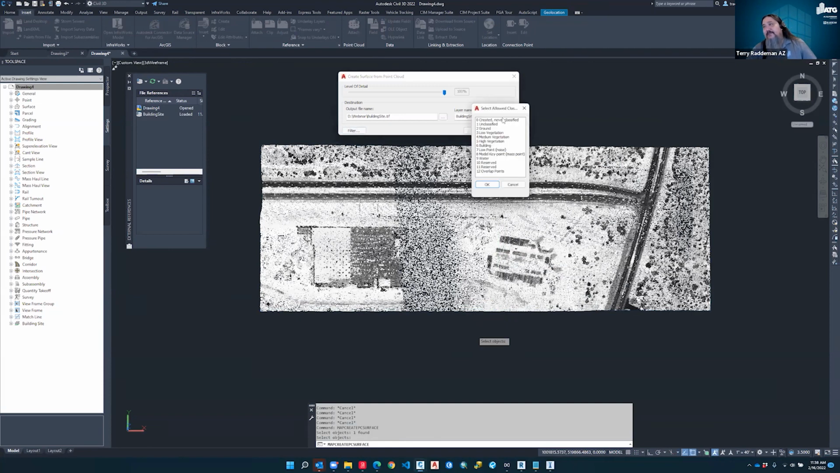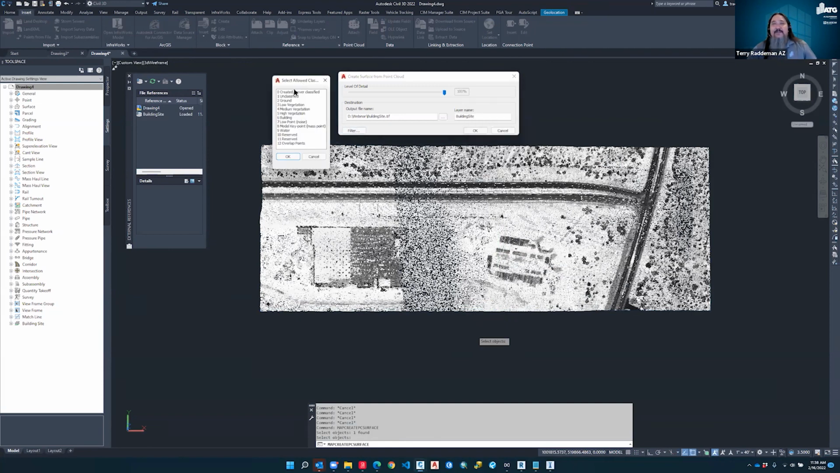So if you look at this filter command, these are standard classifications, if I'm not mistaken. Is that correct, Josh? When you see a classification of data, ground is always going to be 2. We have low vegetation, medium vegetation, high vegetation. We have buildings. Each point has a classification, and these are standard numbering systems for these classifications.